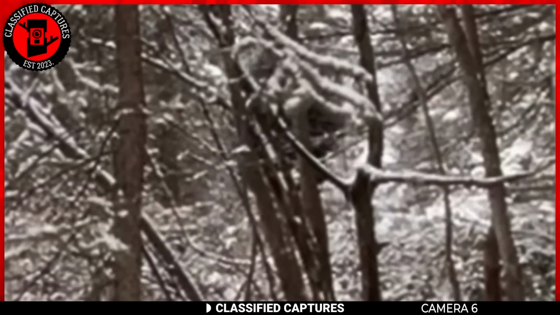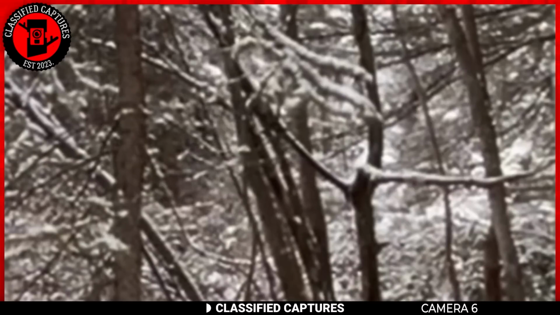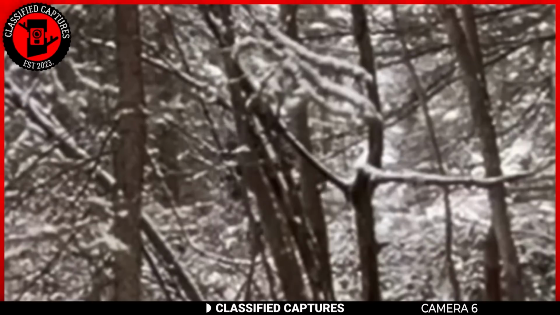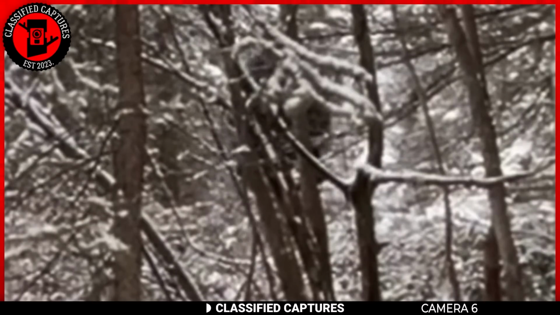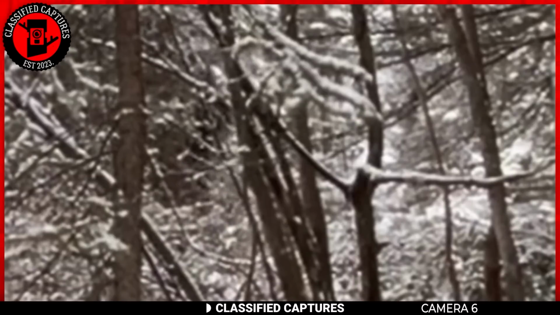In one of the clips, a massive creature appeared emerging from the trees. The creature was walking upright on two legs and was holding some kind of stick or object in its hands. Its sheer size and bipedal movement immediately reminded him of the numerous Bigfoot sightings that have been reported in that